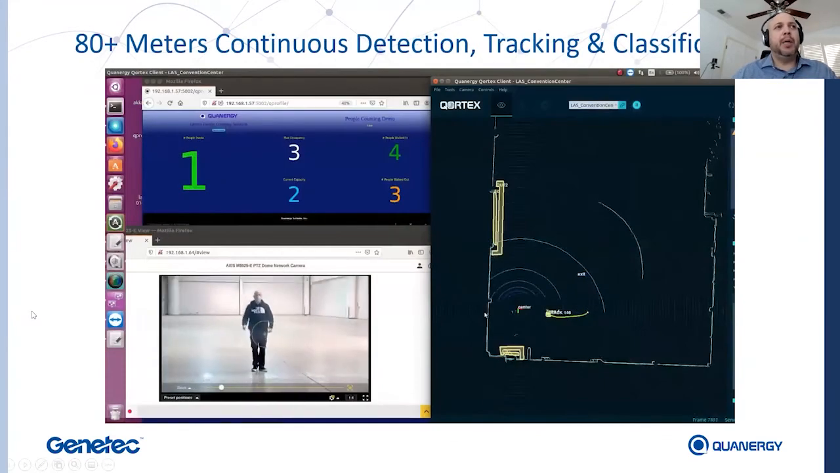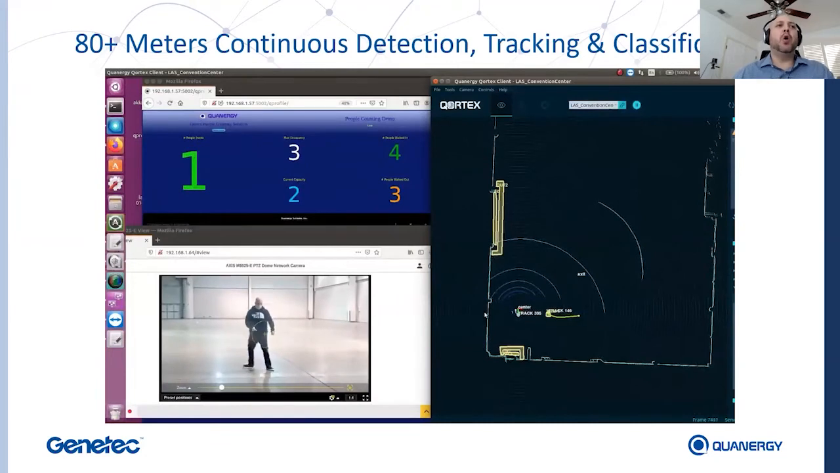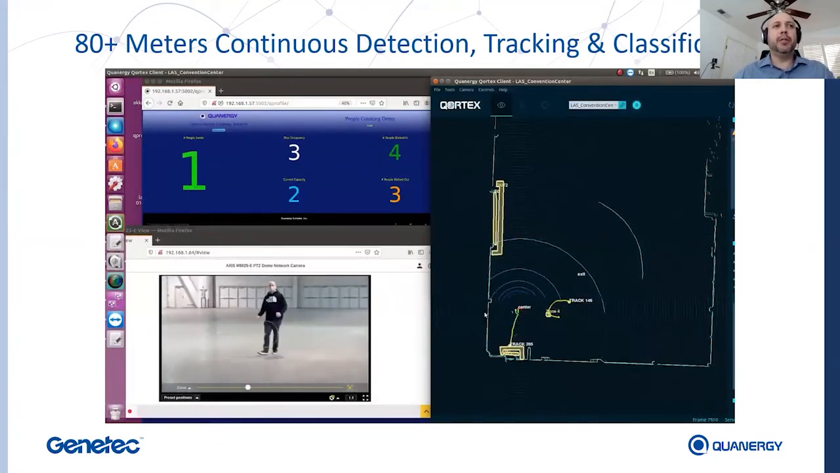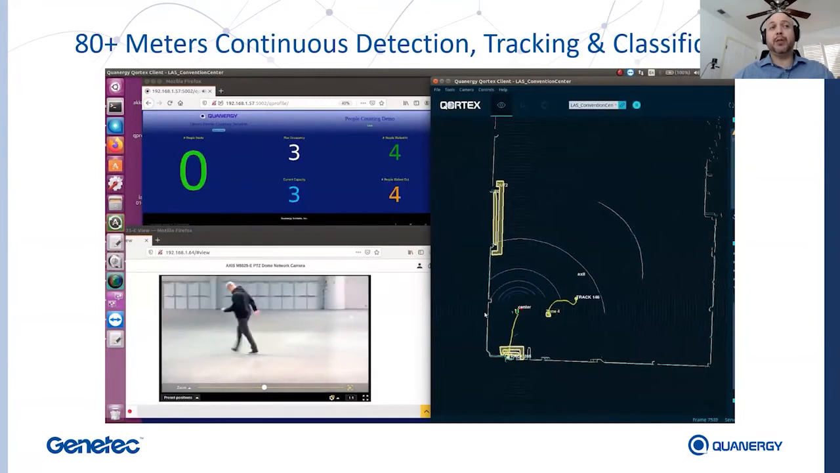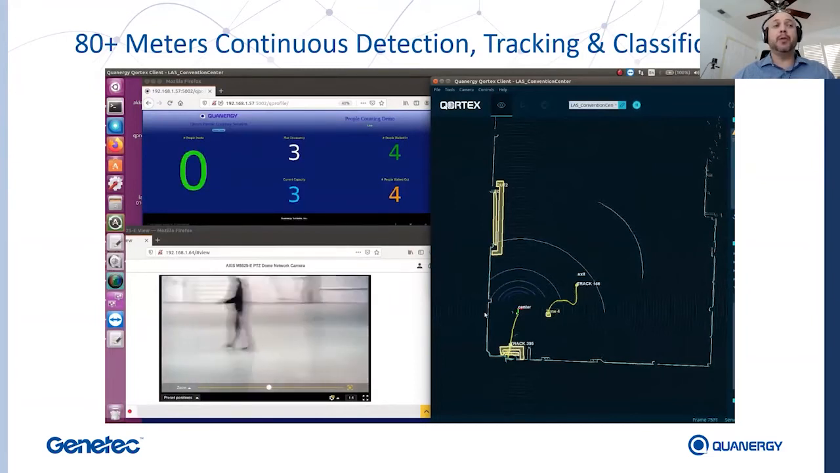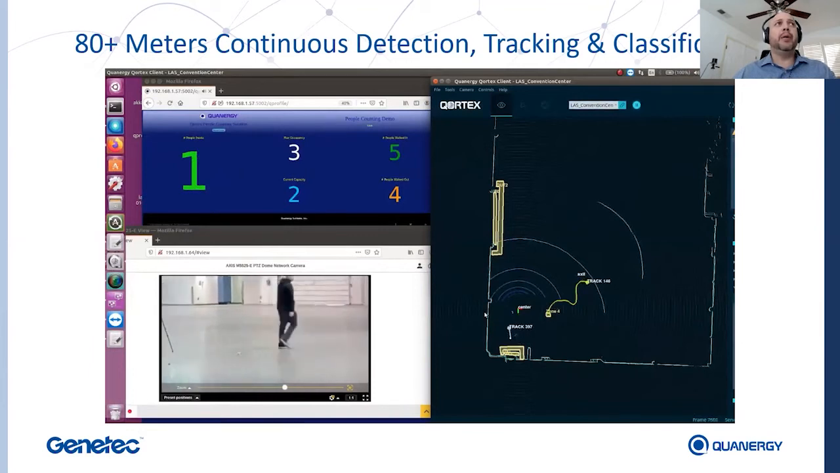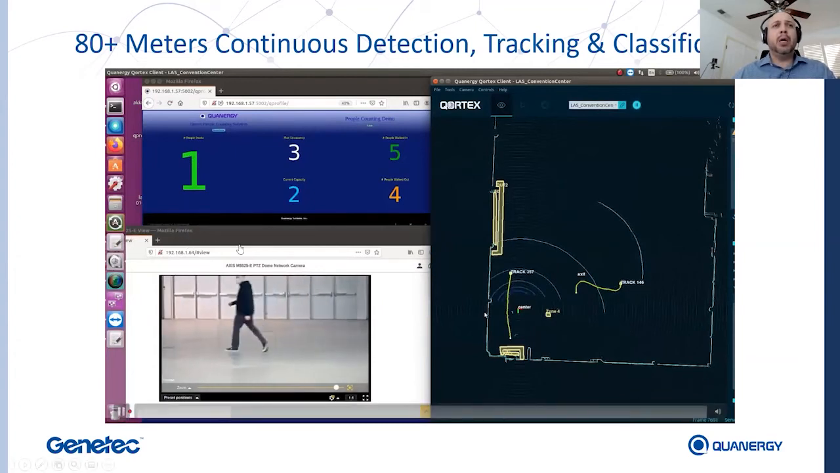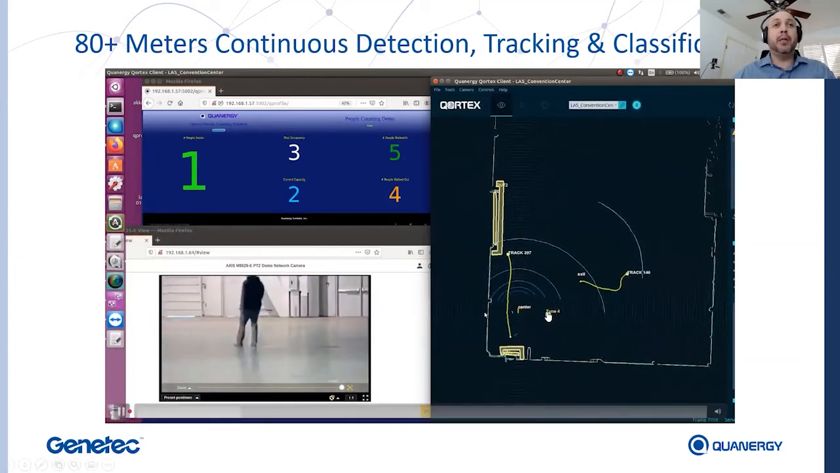Last but not least, this is me inside a big, large, open environment. Just so you can understand, this is actually a convention center. This is indoors. This particular convention center is quite massive, a couple football fields long. And what you're seeing here is doing 80+ meters of continuous detection, tracking, and classifications. It knows it's a person. I've breached the little zone right here.